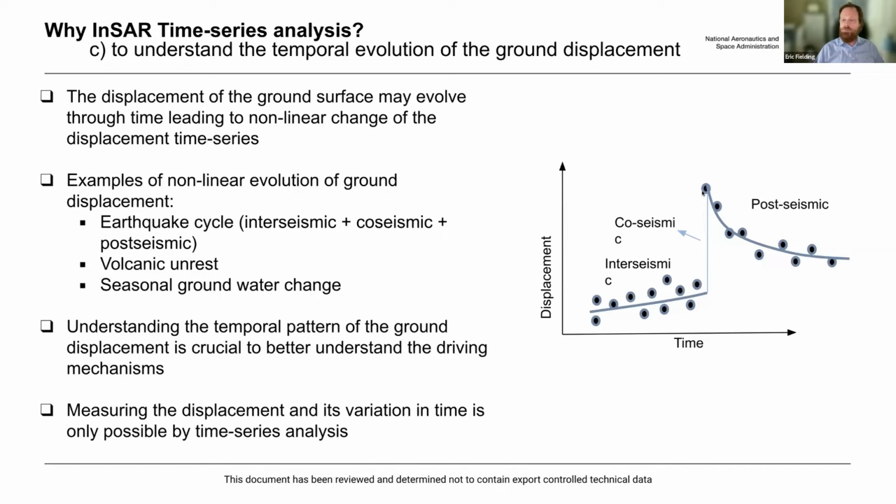There's a sudden offset at the time of the earthquake, and then there's a post-seismic deformation that continues to move after the earthquake. And by doing time series analysis, we can actually get this time history.